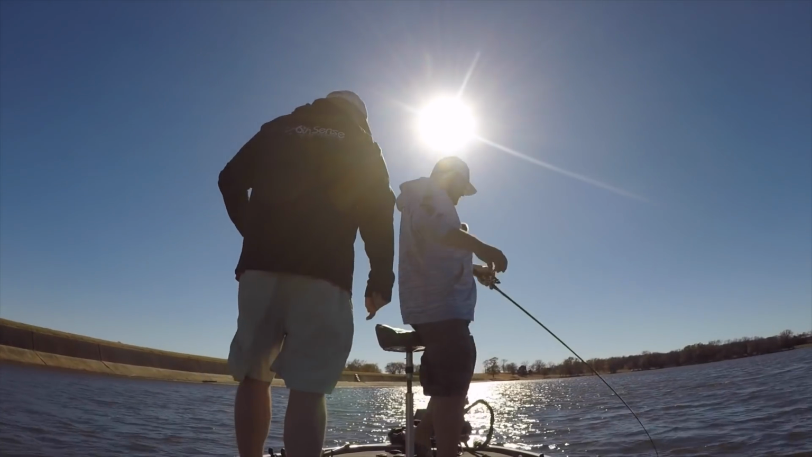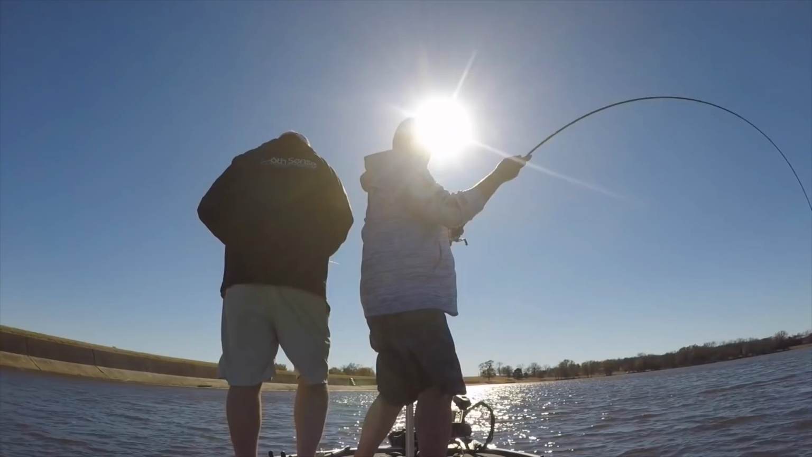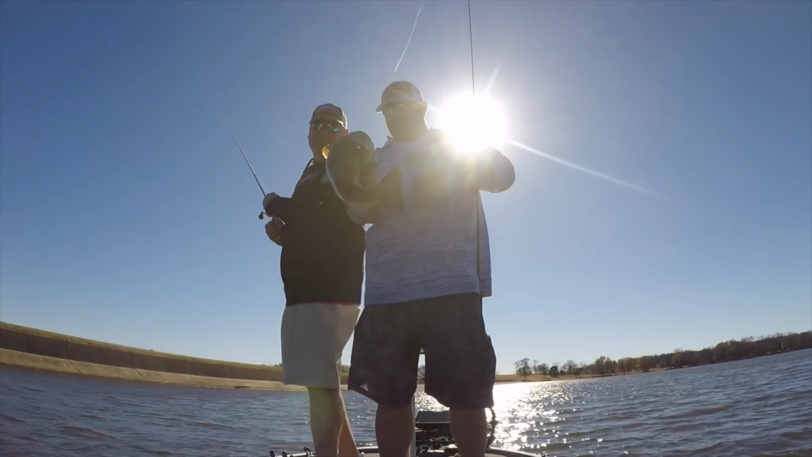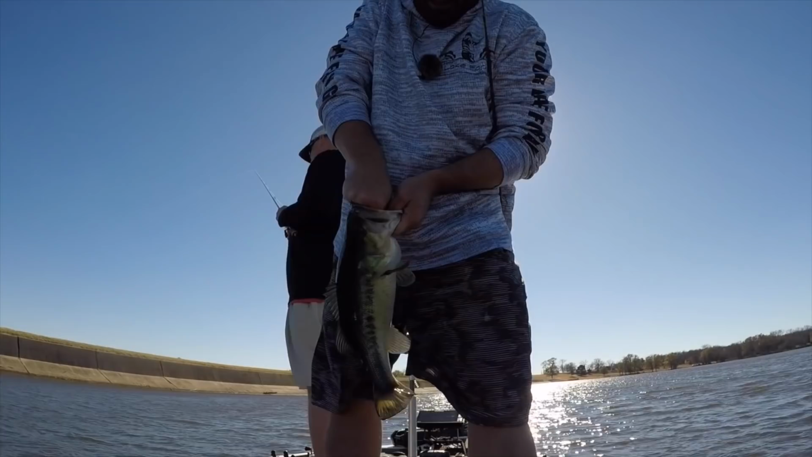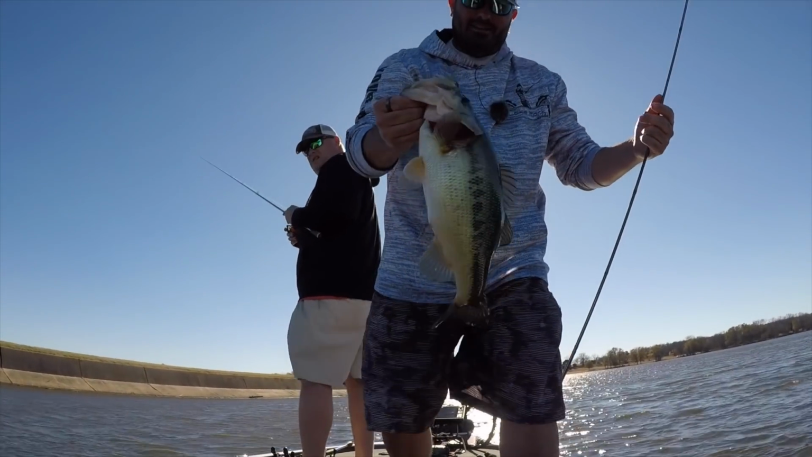Oh, yeah, that's a head. Get up here. Look at that. That's a good one. Look how he ate my jig. He choked it. That jig is the definition of gone, folks. Get it in there on that old rock pile. Get it done. We get it done.